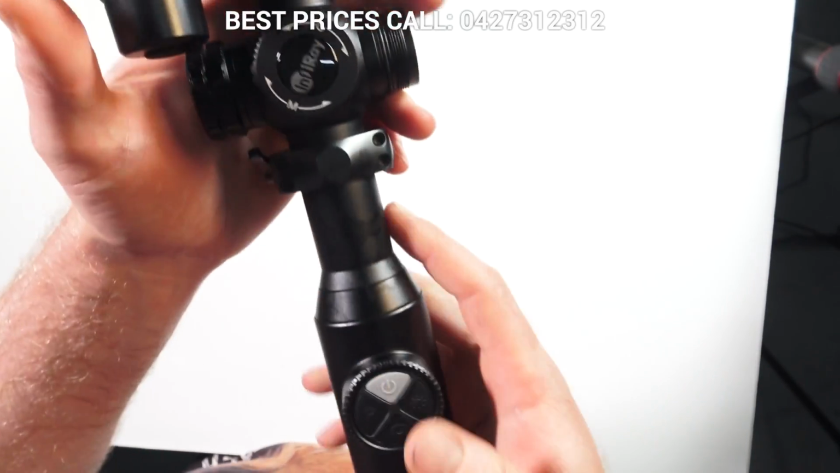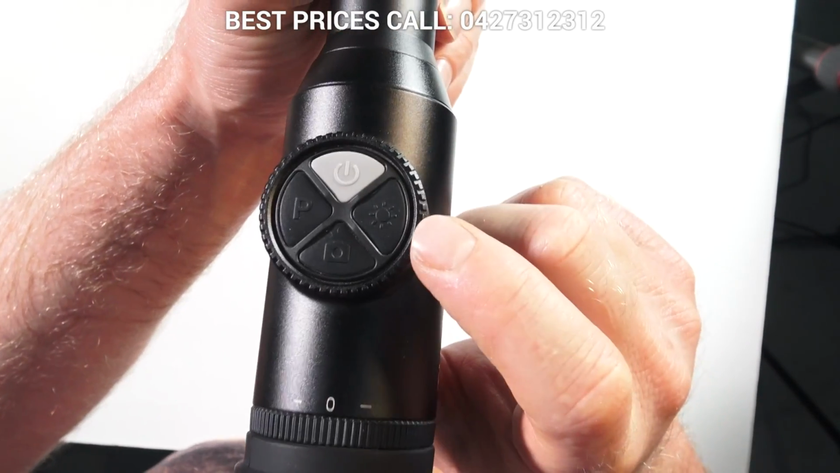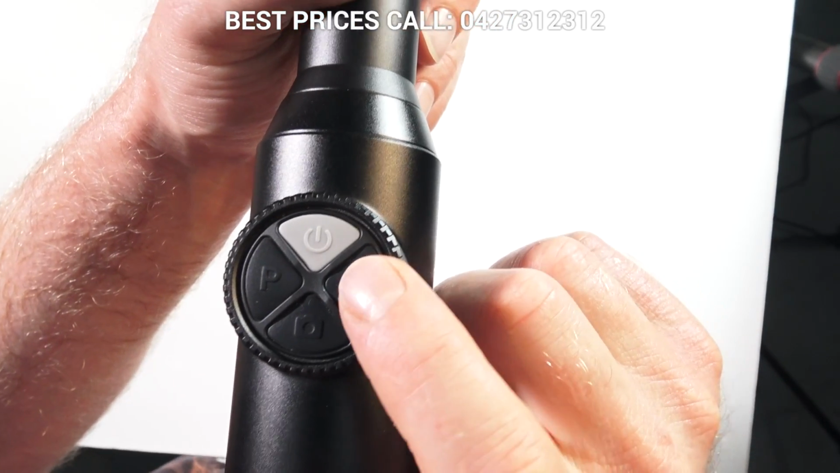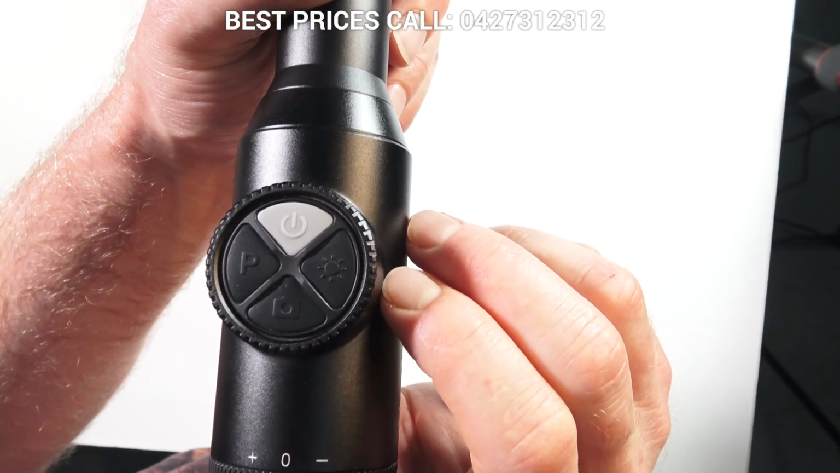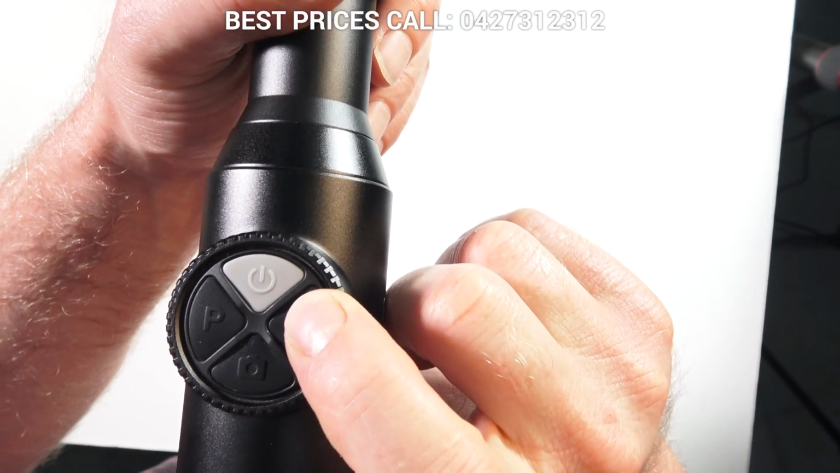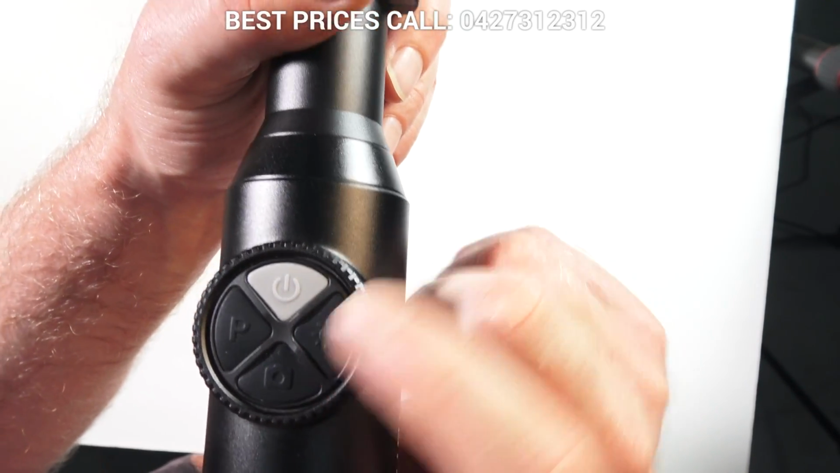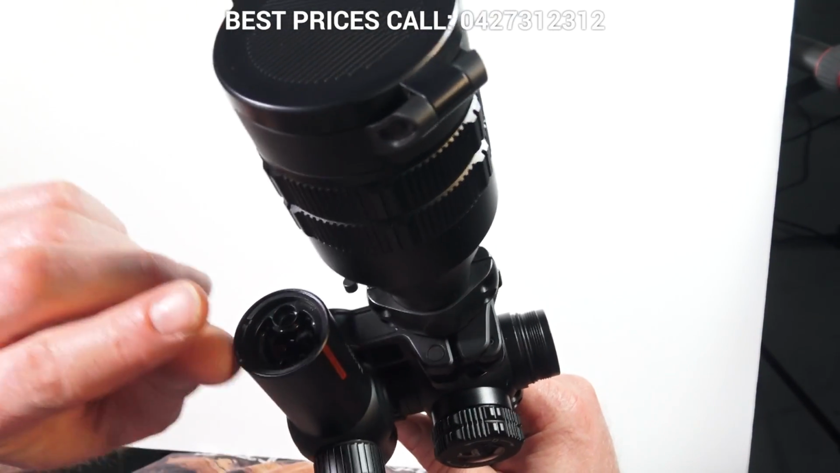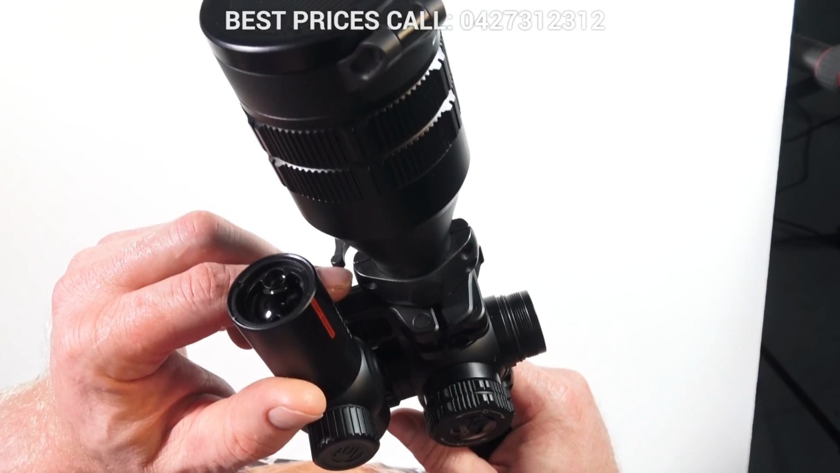Now, what do the buttons do? So obviously we've got the power button. A lot of these buttons have different functionality if you press and hold them, or if you hold two buttons at once. So if you press and hold the brightness button, it'll actually activate the rangefinder laser. So this is the laser to help you sight in the rangefinder.